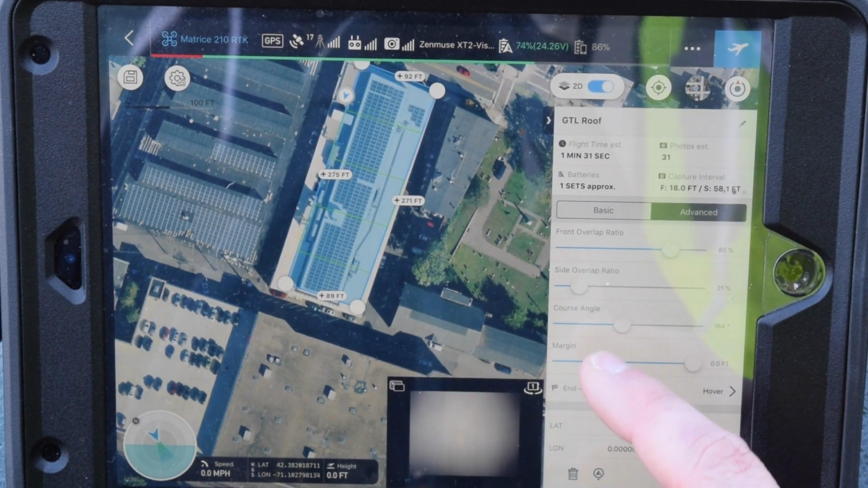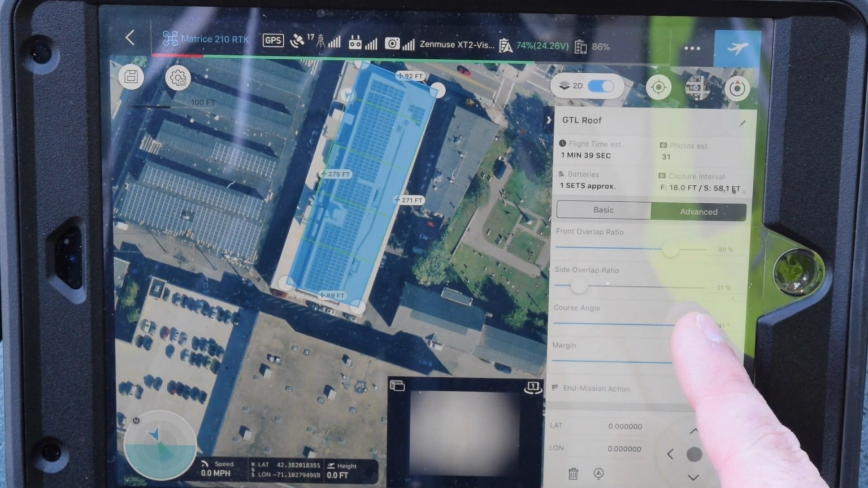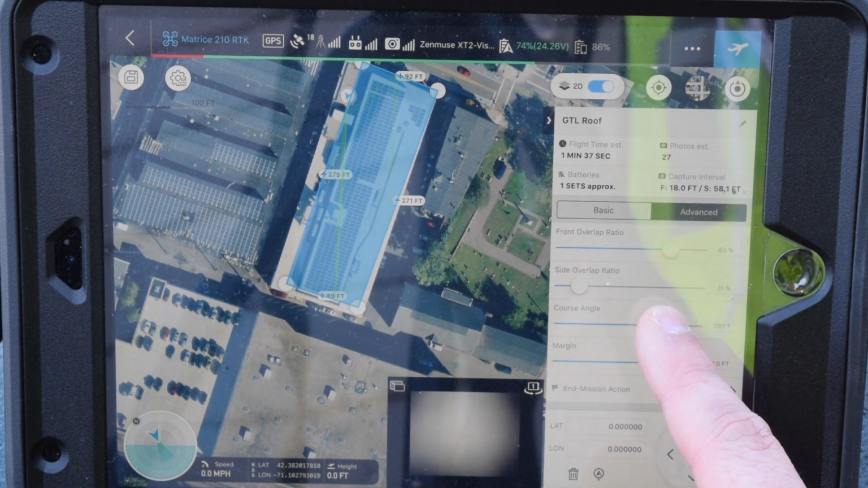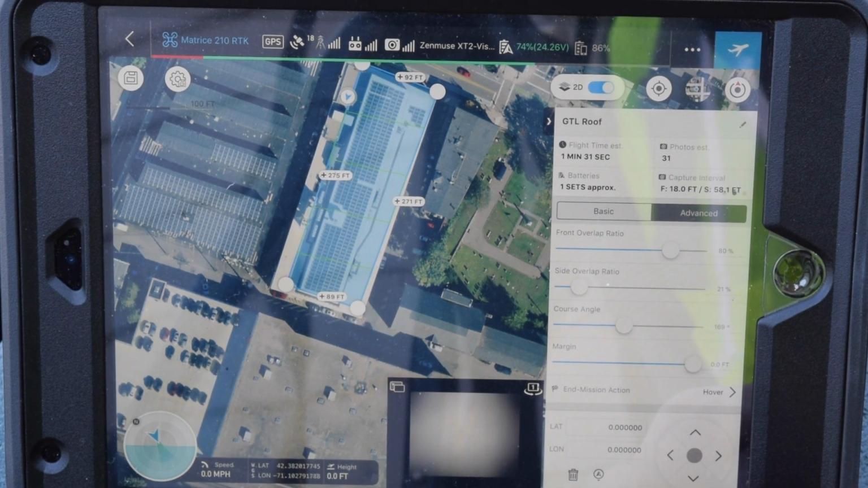There's two ways to do it though. There's 180 degrees, but I could also flip this 180 degrees. However, if I did that, the drone would be pointed south and all of the solar panels are tilted to the south. So in order to keep the drone pointed to the north, we're going to set this at, for our rooftop here, our course angle is about 160 degrees or so.